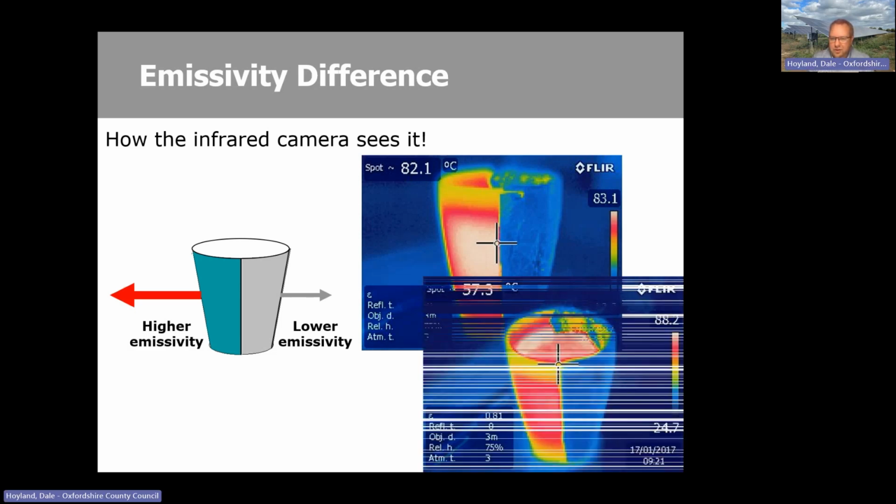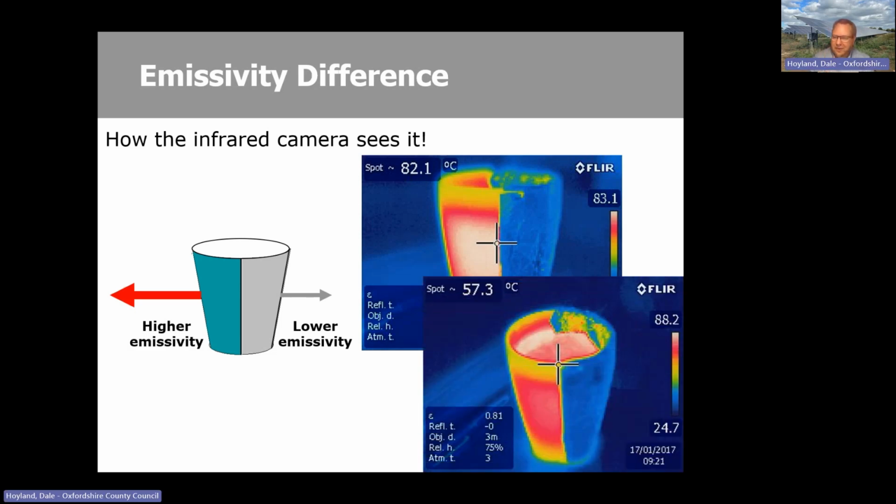Just looking over the top of the mug, just to prove that there's not a barrier down it or something. It's an ordinary mug, just wrapped up with aluminium foil. There is coffee throughout. So that's an example.